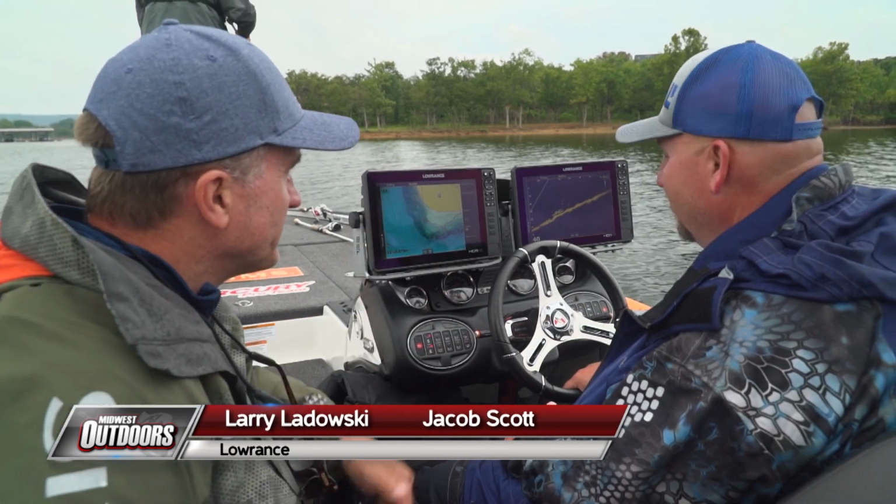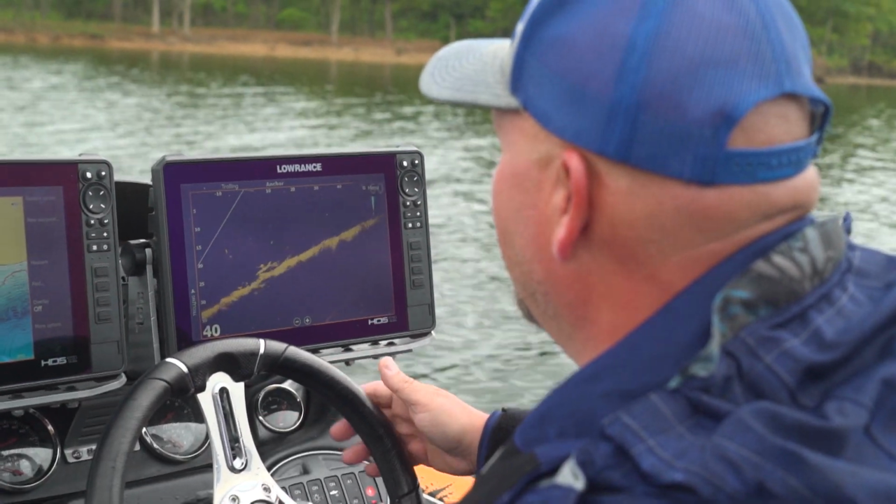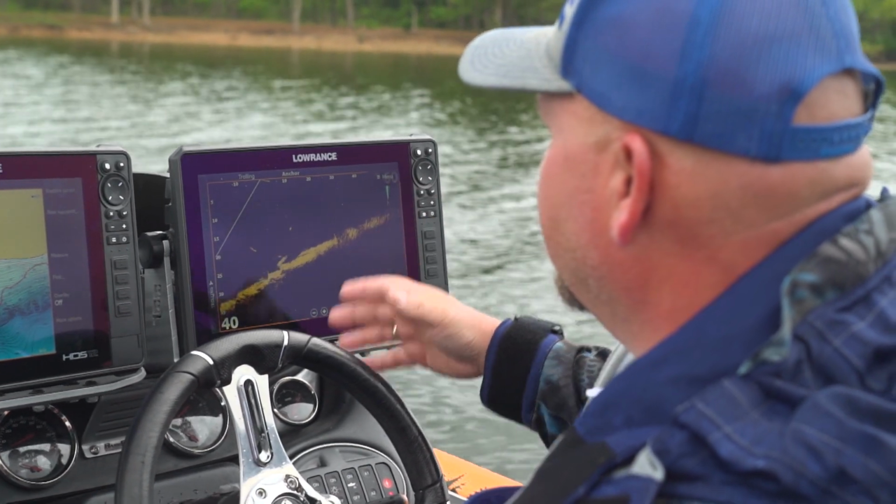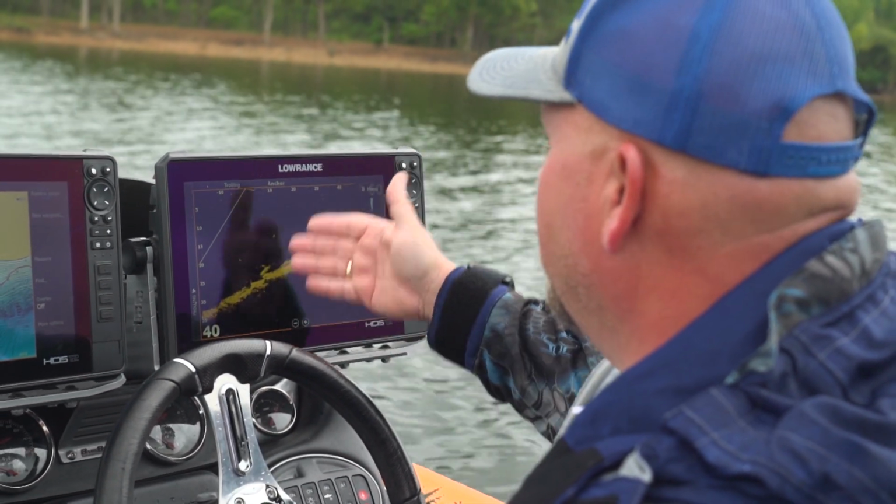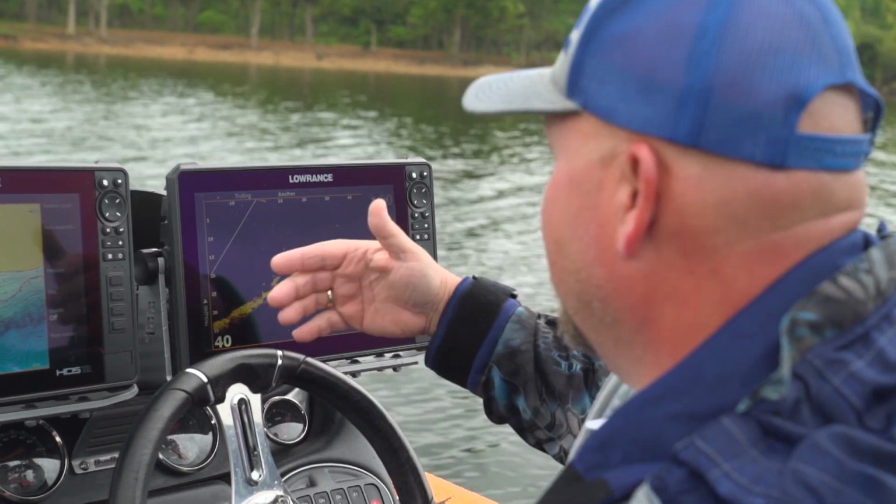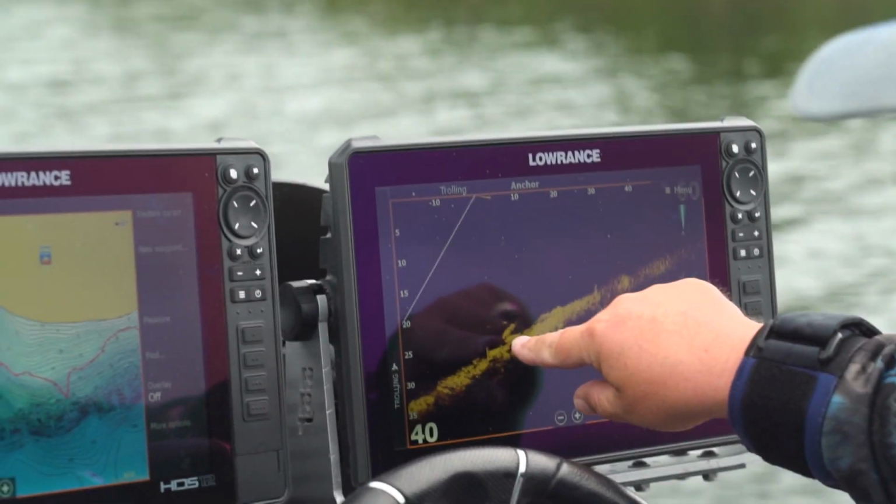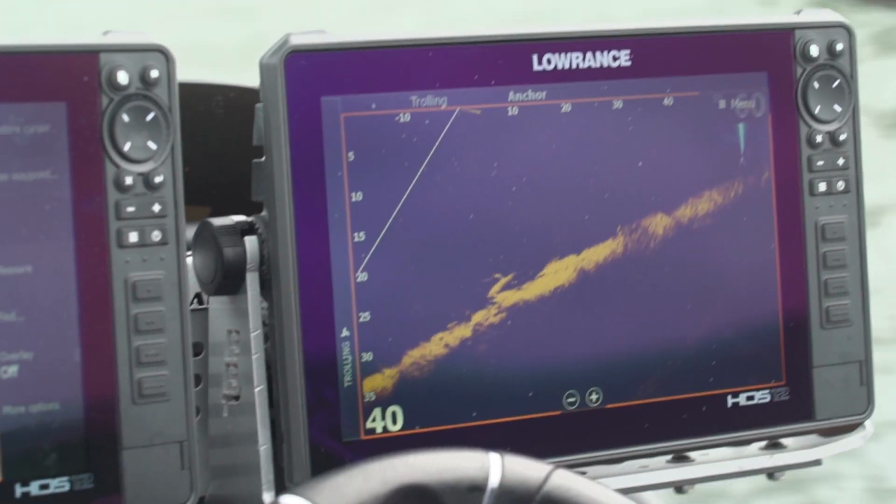So I mentioned we have a secret weapon on board today. Jacob, tell us a little bit about this unit. We have our new sonar technology. This is our ActiveTarget. You can see right here. It's live sonar, so you can see the fish, you can see your baits, you can see how everything reacts to it. Gary's up there fishing, turning his trolling motor a little bit. You can see how it pans around. You can see these fish swimming around this little piece of structure that he's trying to pull one off of.